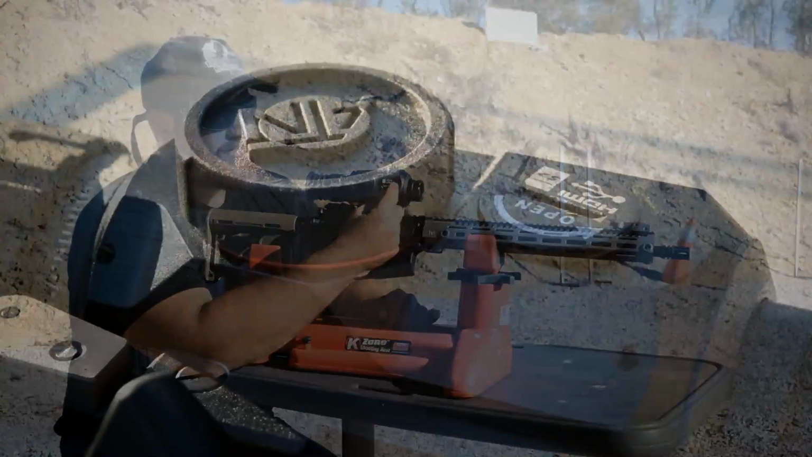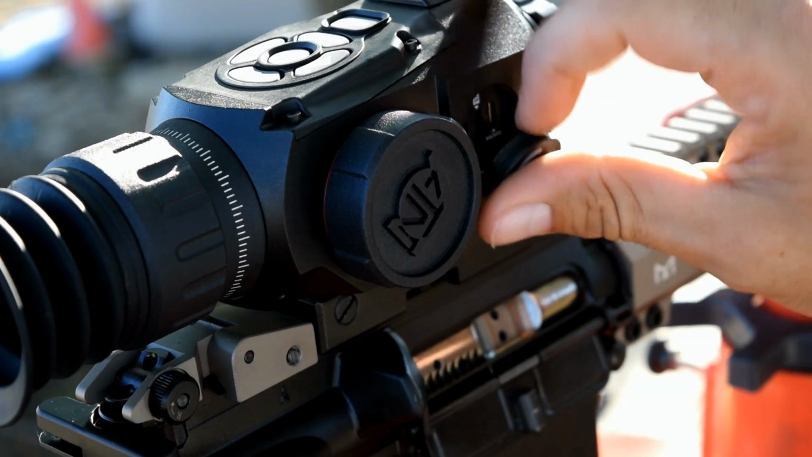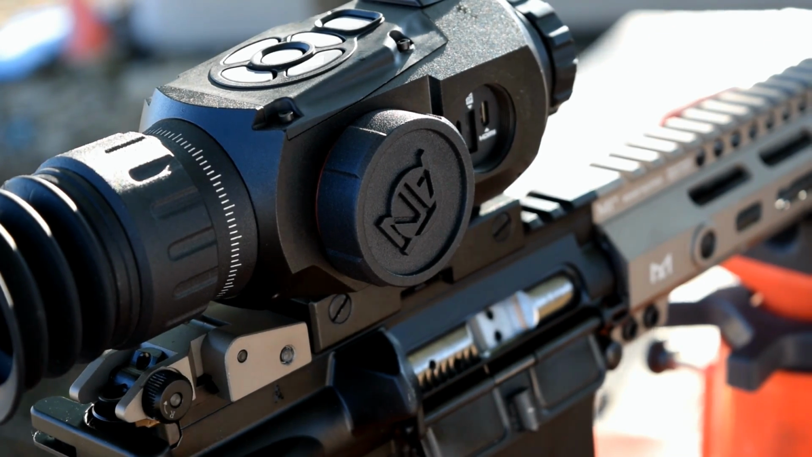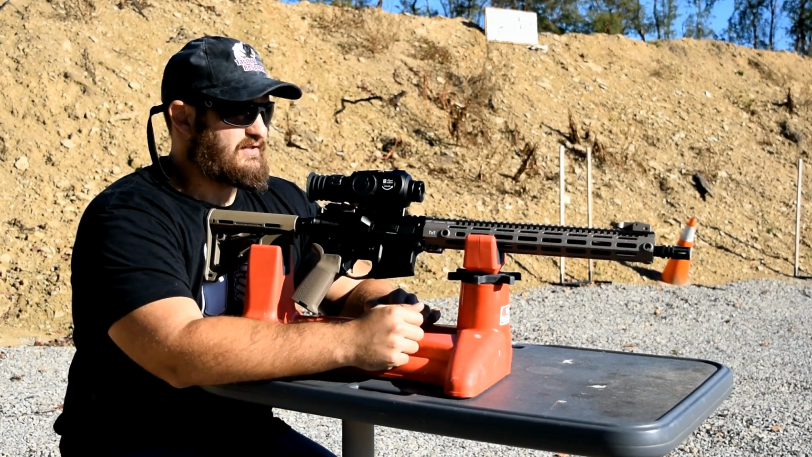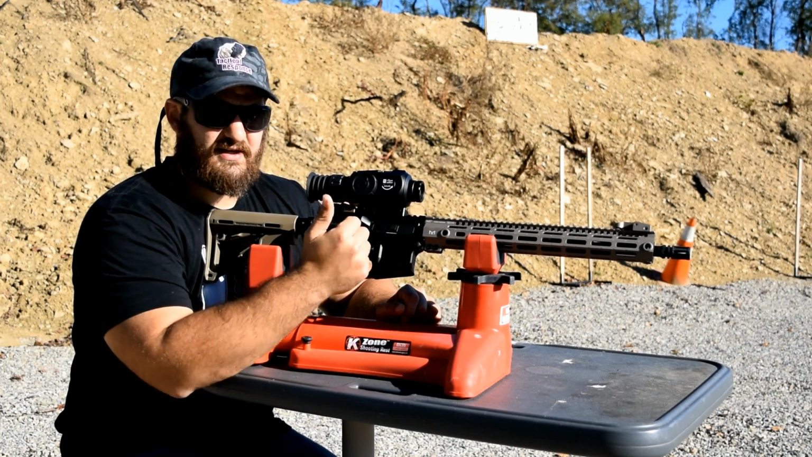Here is your media panel. We have access to micro USB, micro SD, and HDMI here. You guys choose your poison for moving your data out of this thing. You can put any size micro SD card that's offered inside there, and it'll auto push your data to that thing so it's easily transferred to your computer.